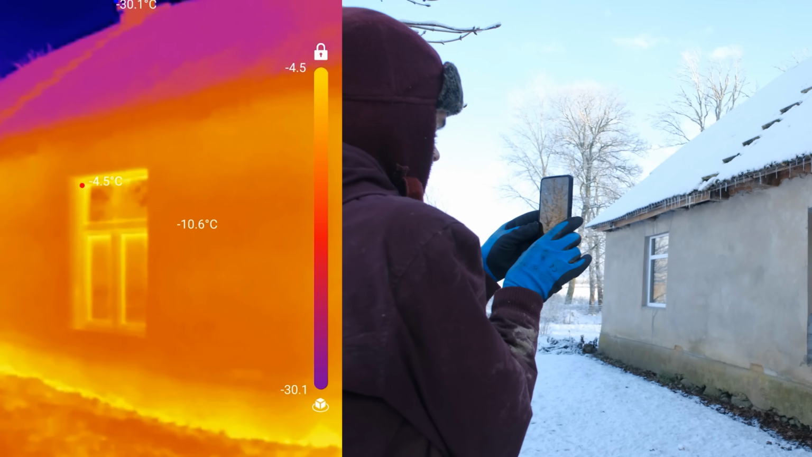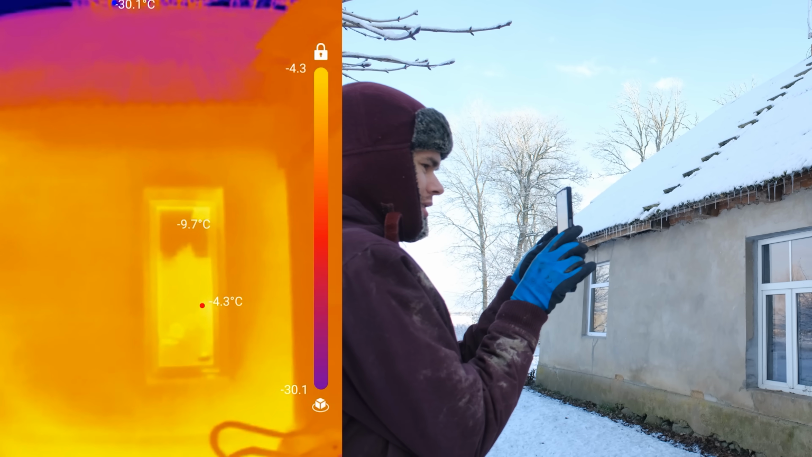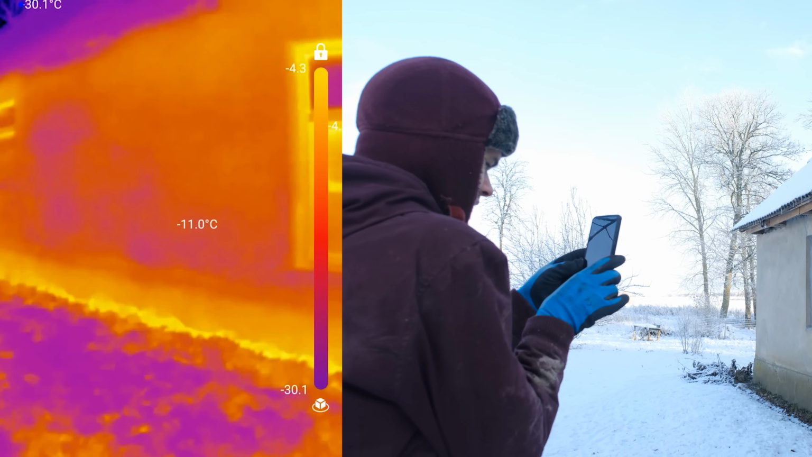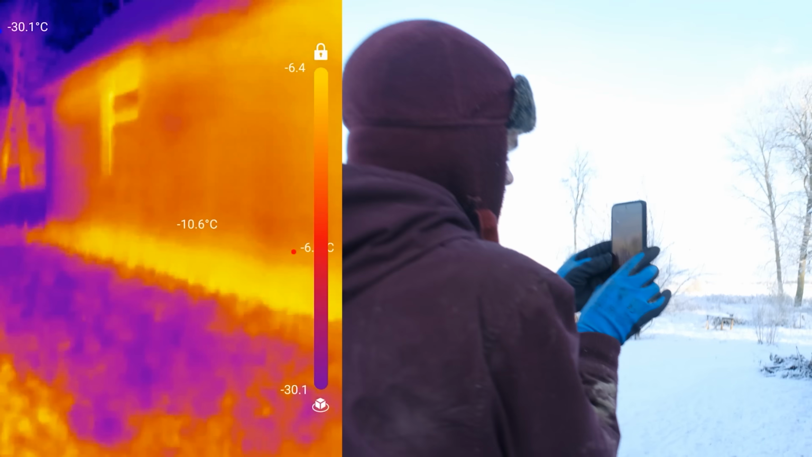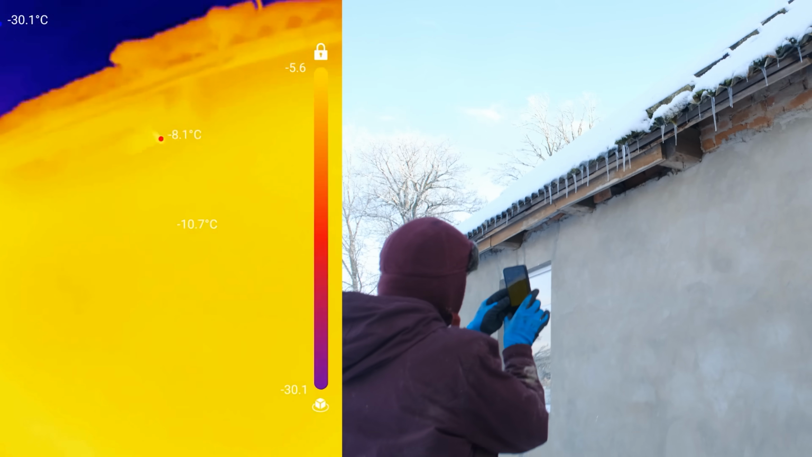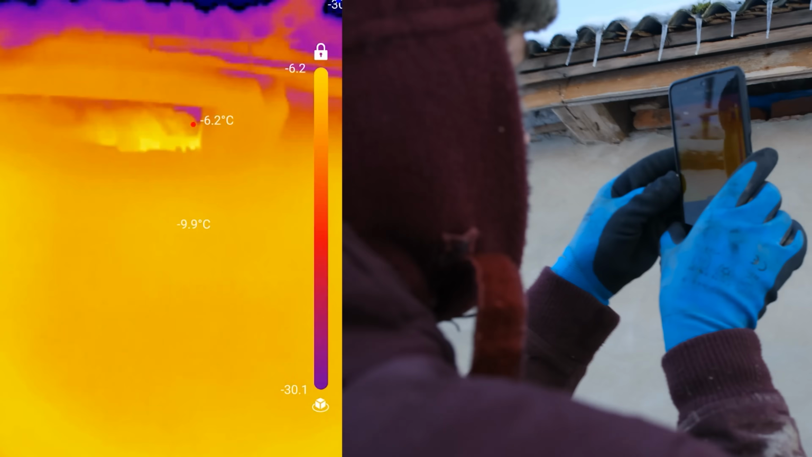Let's see our house. There's our windows. Actually, looking at our house from outside, it's honestly just the windows. The floor, what is the floor? 14 degrees. I guess it's not as cold. The ground is a bit warmer, I guess. There's a heat pole, I can see, no? Yeah, there's one.